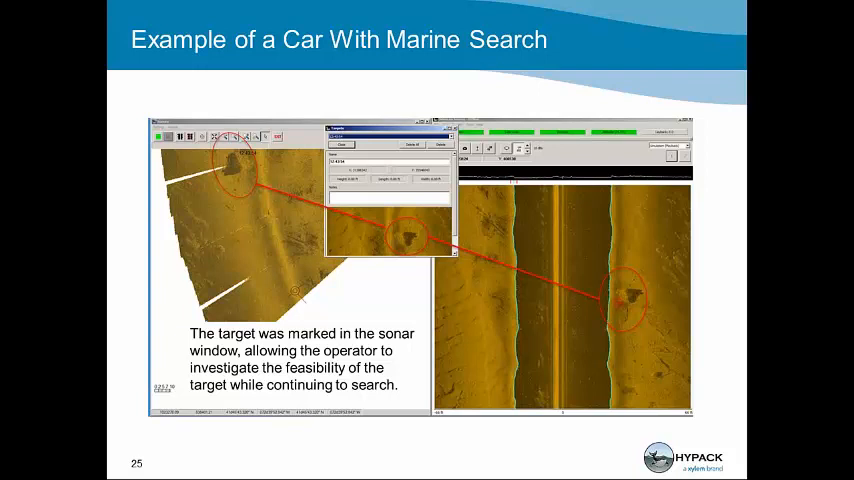And in the map window to the left, you can see the real-time mosaic with the car and the shadow. In the waterfall to the right, circled in red, I've double-clicked and marked my target on the car, brought the window up, and identified the car. The window and the target I can measure, like I said before, put notes on this target, and better utilize my tools to store this is what a car looked like on the bottom.